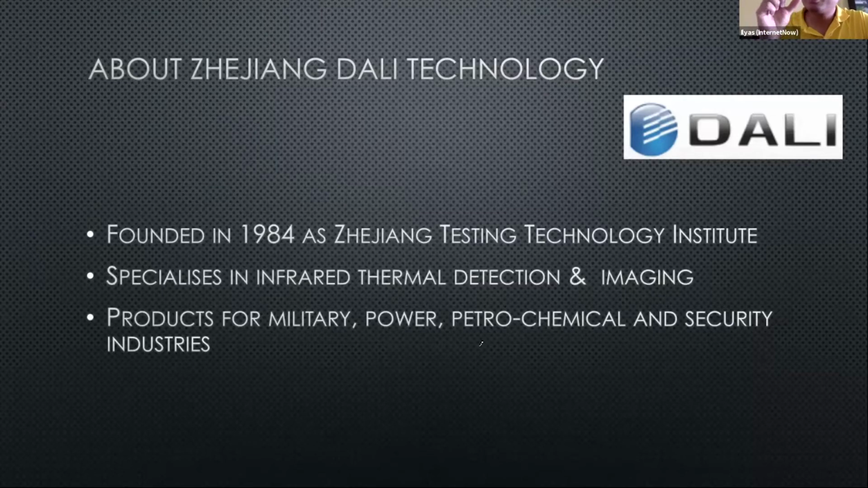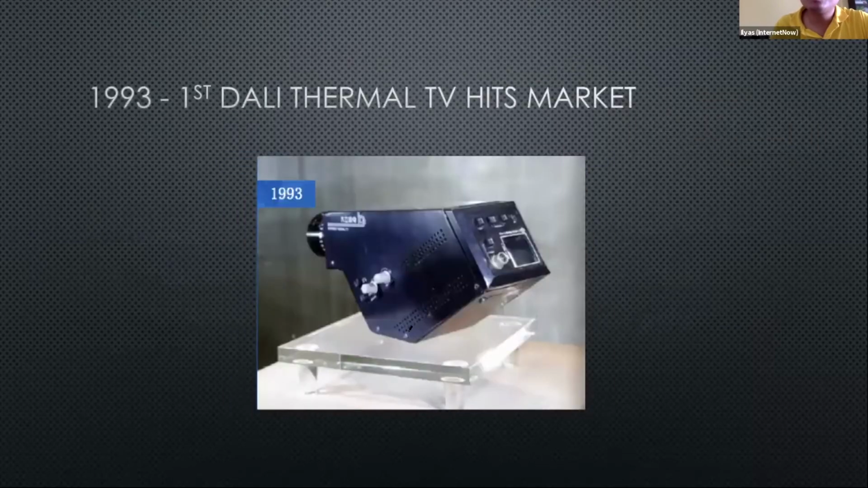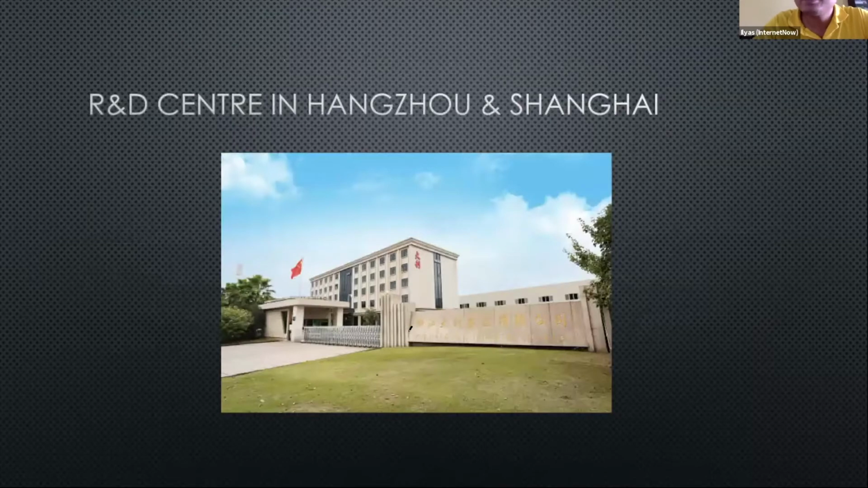Even in terms of the detector or the sensor, many of the other big companies buy from other companies. Whereas Dali specializes in making these sensors. So they have products for military, the power grid companies, petrochemical, as well as the security industries. So they have R&D centers. HQ is in Hangzhou, and they also have an R&D center in Shanghai.